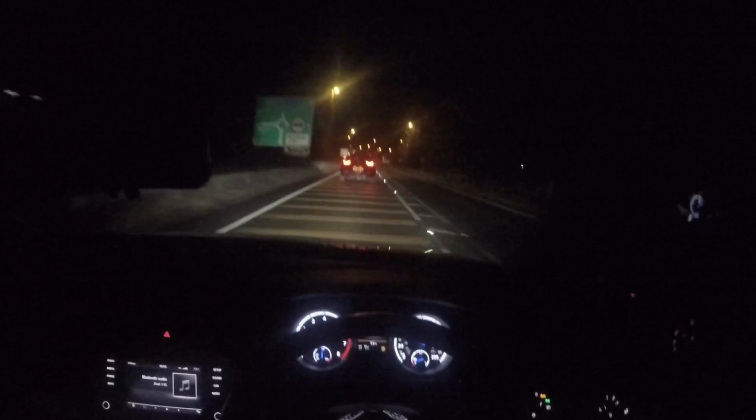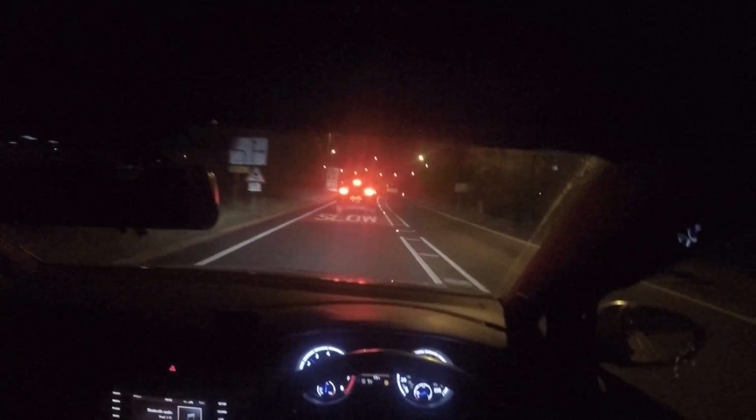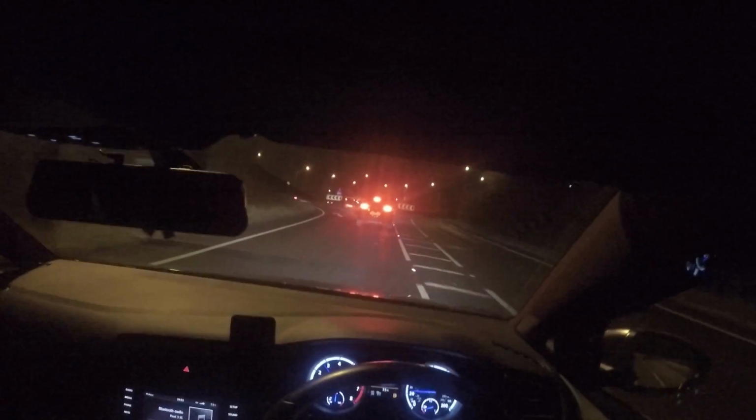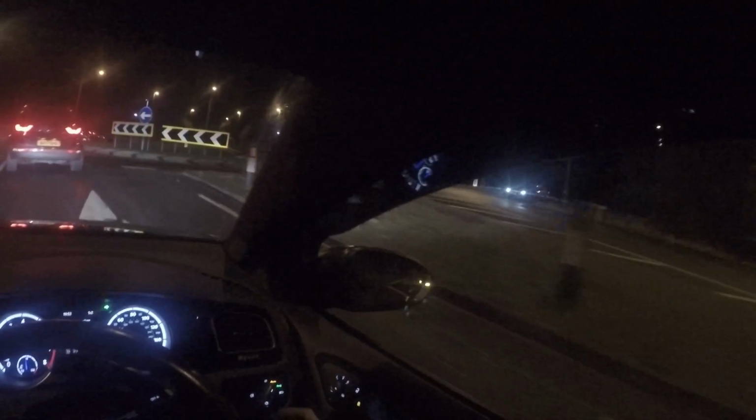Shift down a couple of gears. Hopefully there's nobody in the way where I'm at. I don't imagine any of these people want to come all the way around, but I'm just worried about this side. Right, roundabout time. I've still got traction control on, by the way. We'll just wait, I don't want to spin out yet.